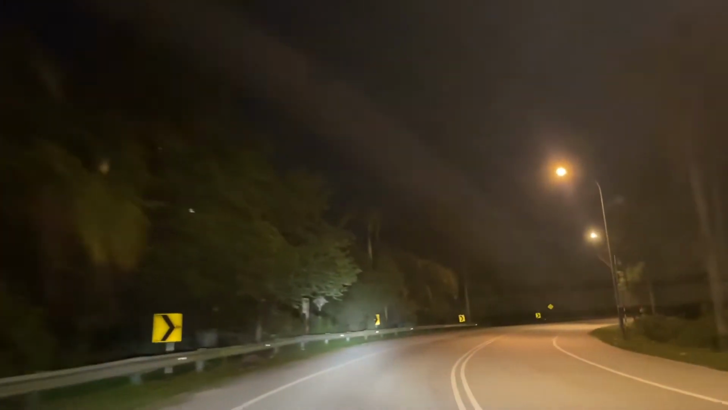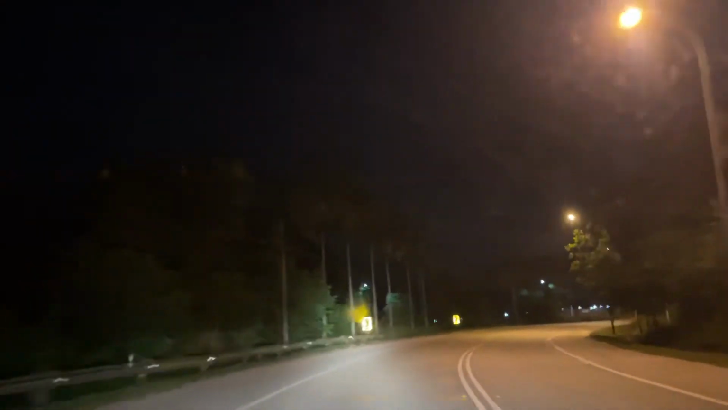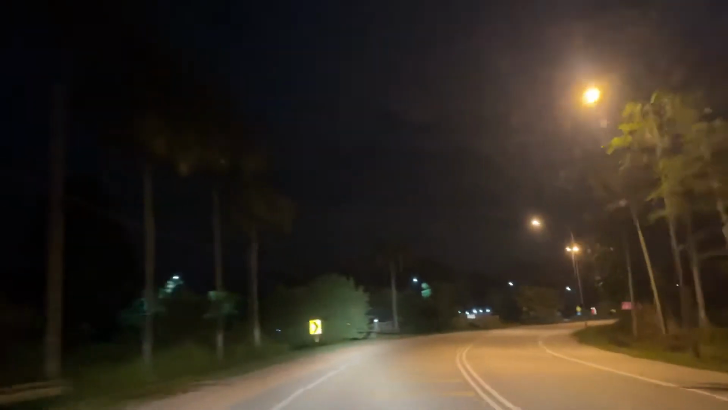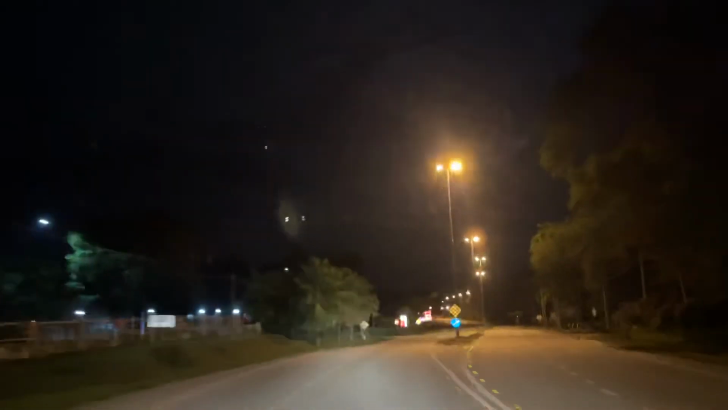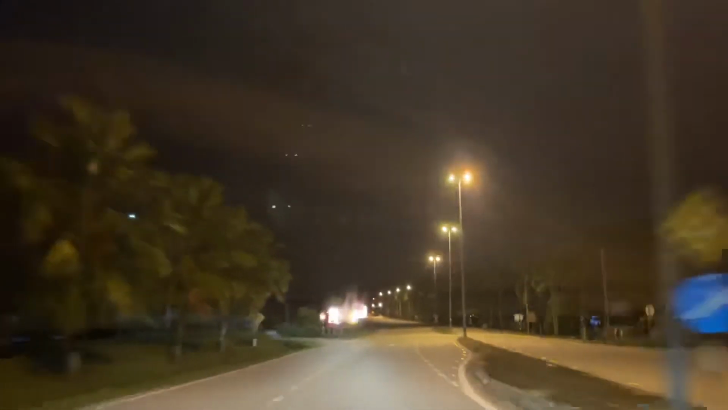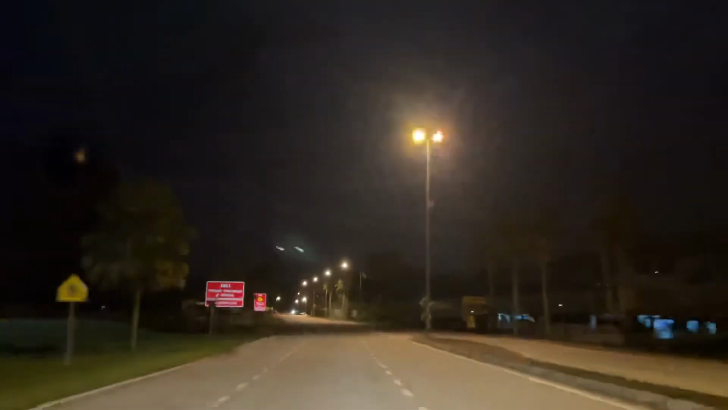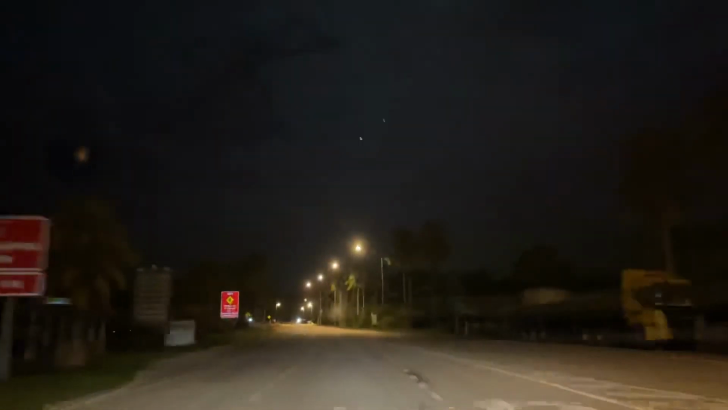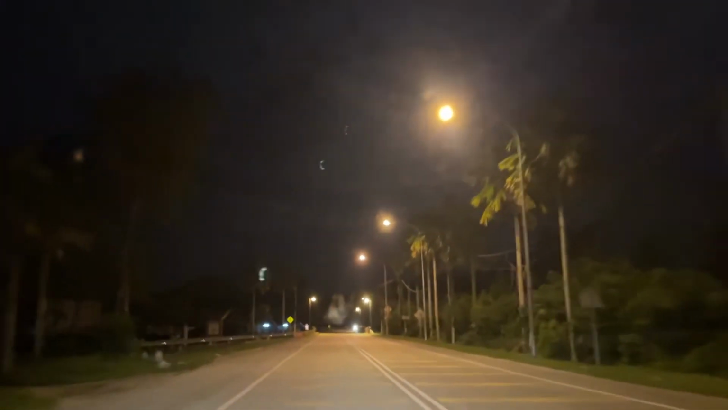This is where their main secondary school is. Somewhere here. Yep, it's on my right. Then on the left is this place called Kububaru, which is an institution of higher learning.